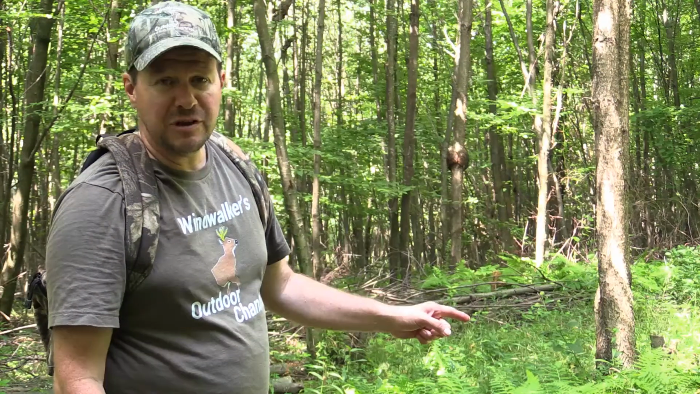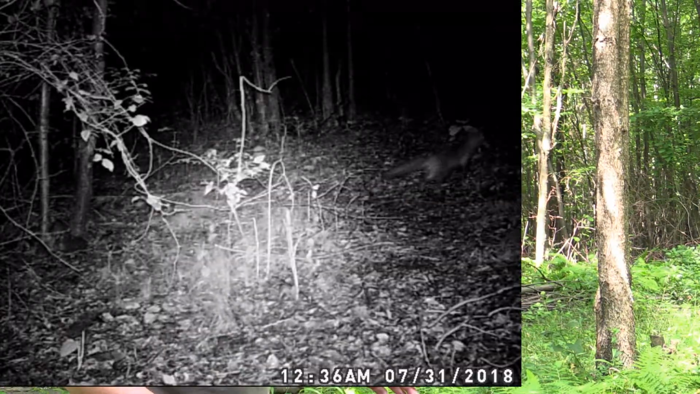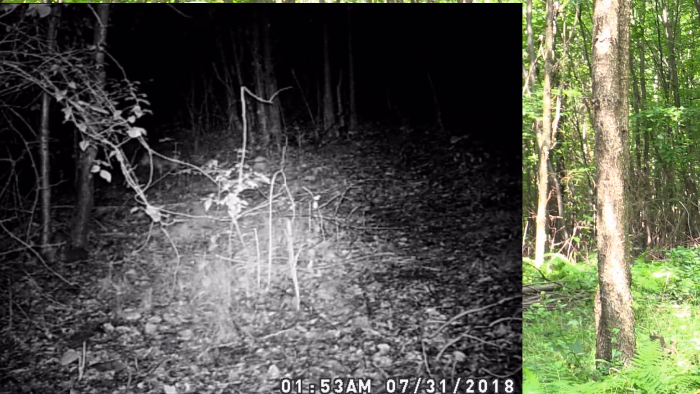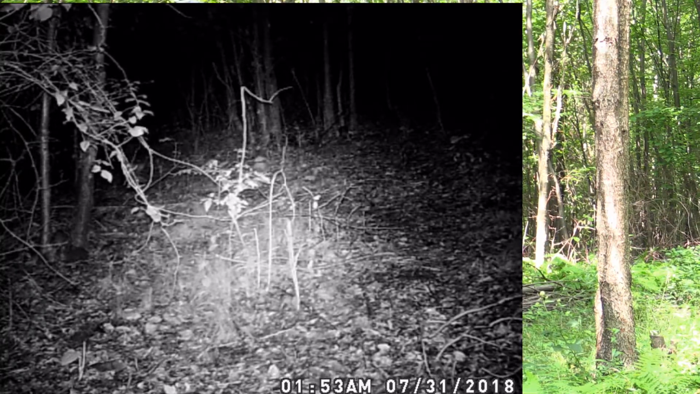Now the day we found the kill, we checked our trail cams that day. We actually got a video of a couple dogs and some video of a coyote. So I'm not sure what killed it. The hindquarter was eaten out of it, and it was pretty fresh. We come up here, it didn't smell too bad, so it probably died a day or two before.